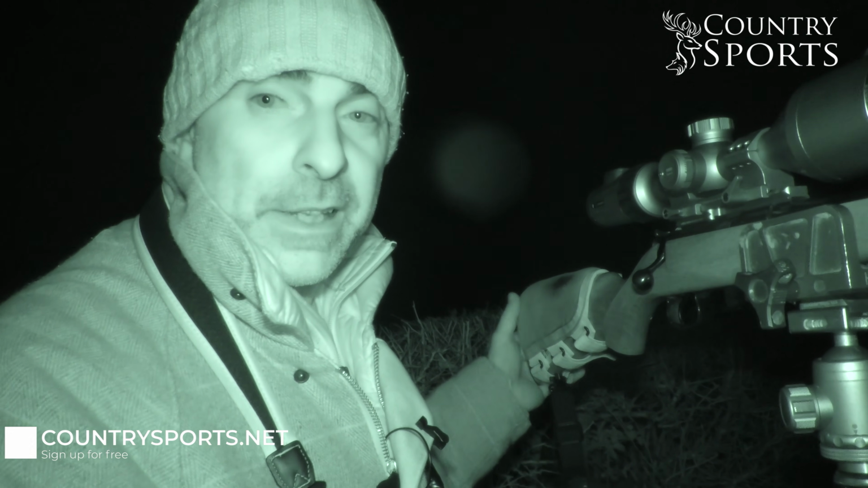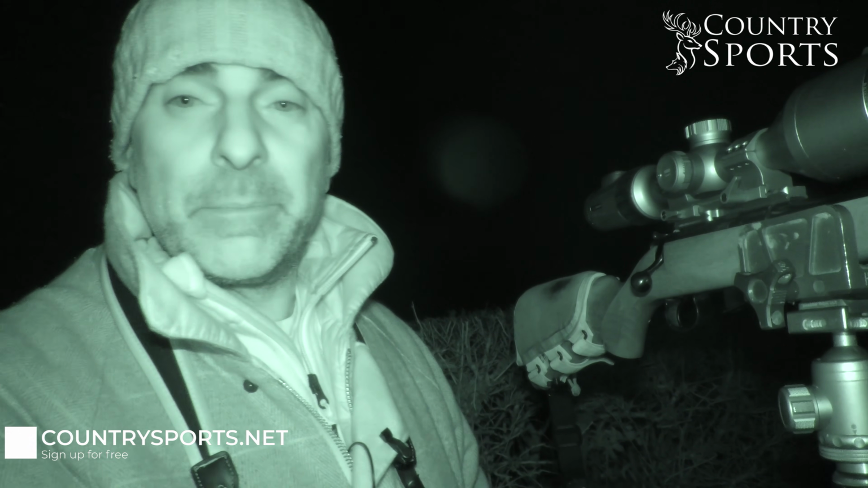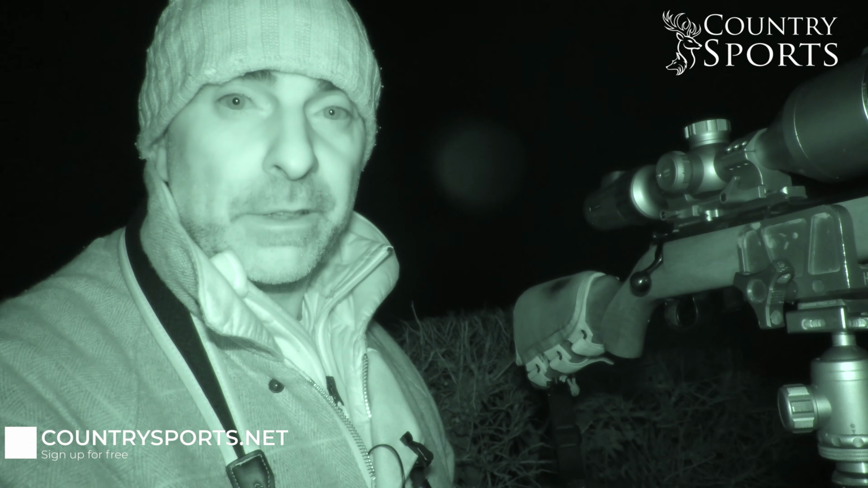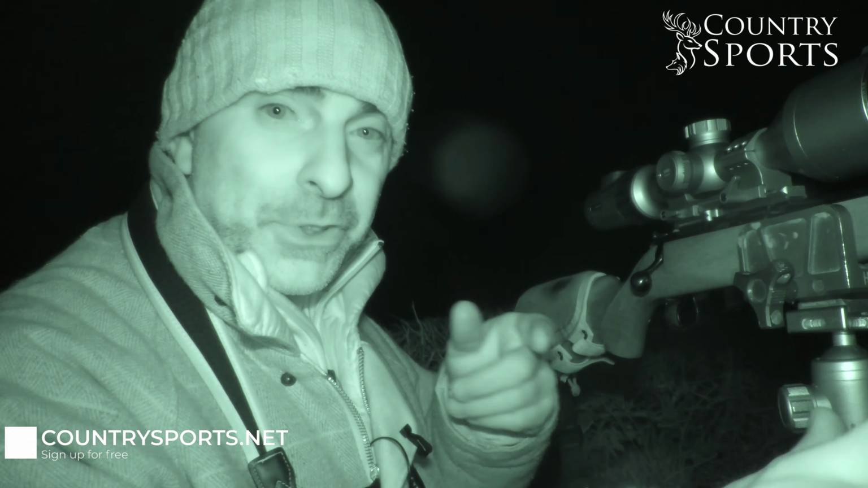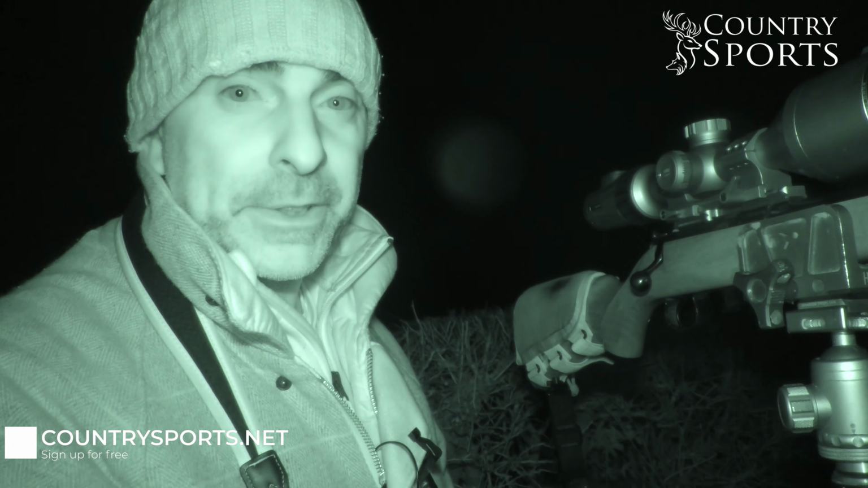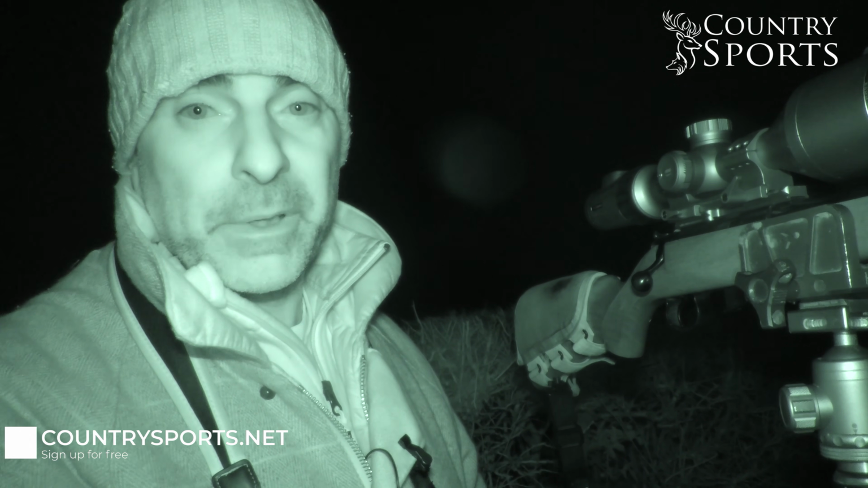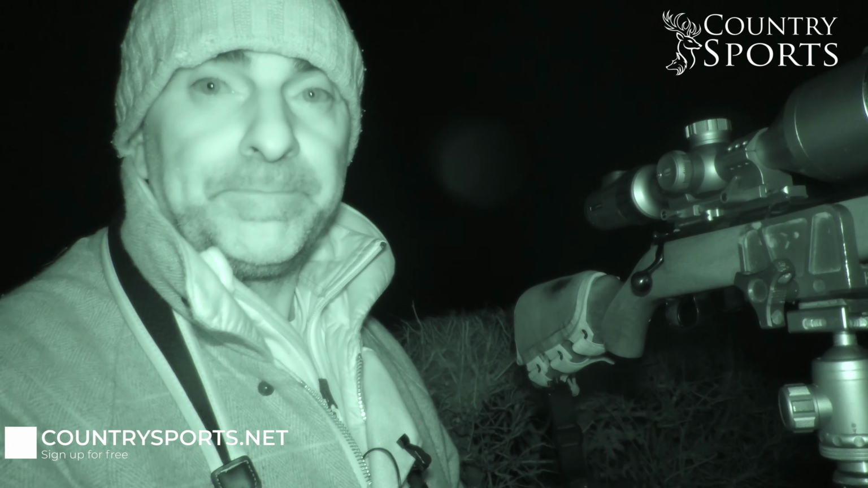As I said earlier, I've got the CZ here and the S60 on the top there. Now, because it's so windy, my main concern isn't going to be the rounds blowing off course, because I'm going to keep everything to 100 yards or less, but it's going to be being able to stay steady on the sticks without getting buffeted around by the wind. So that's going to be my number one concern more than anything. But anyway, it's only about 5 o'clock, it's just got dark. I've tucked myself in behind a hedge here, so I've got the wind on my back, and we'll just see what happens.